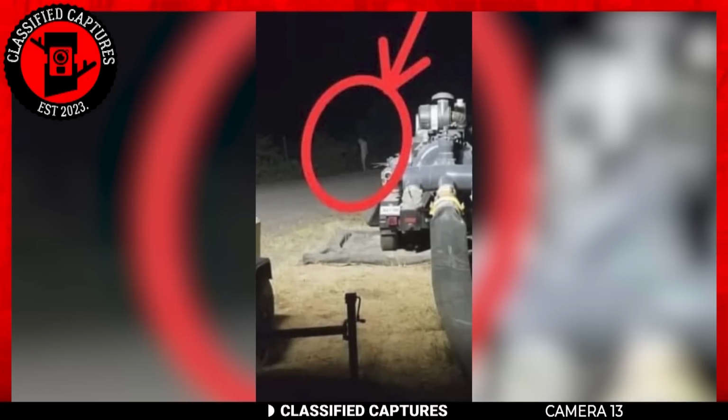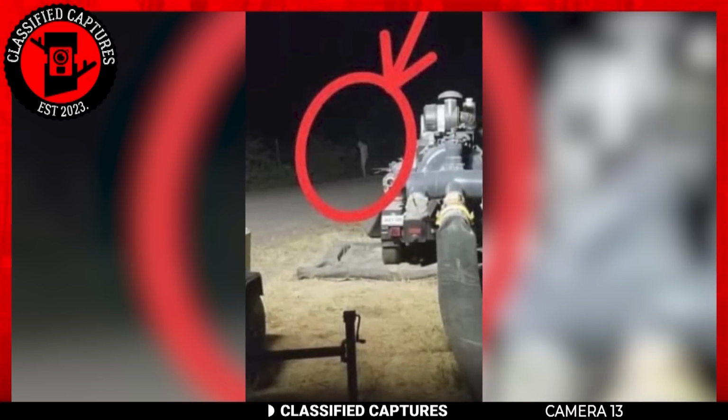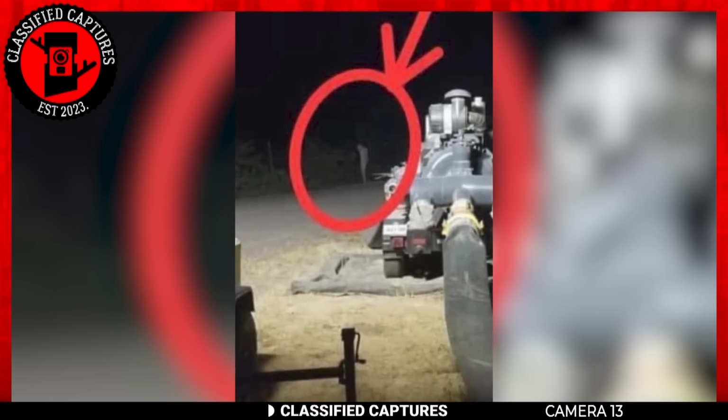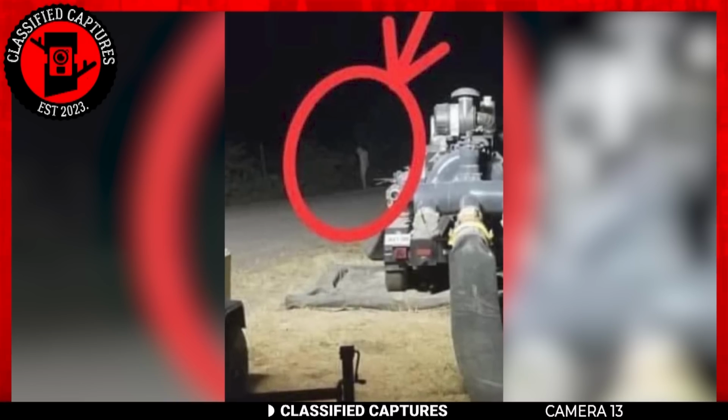What do you think that is? Looks like a man, right? But how do you explain the white overall? What if I told you that this was captured from a location not too far from you in the US? What if I told you this was captured in Midland, Texas?